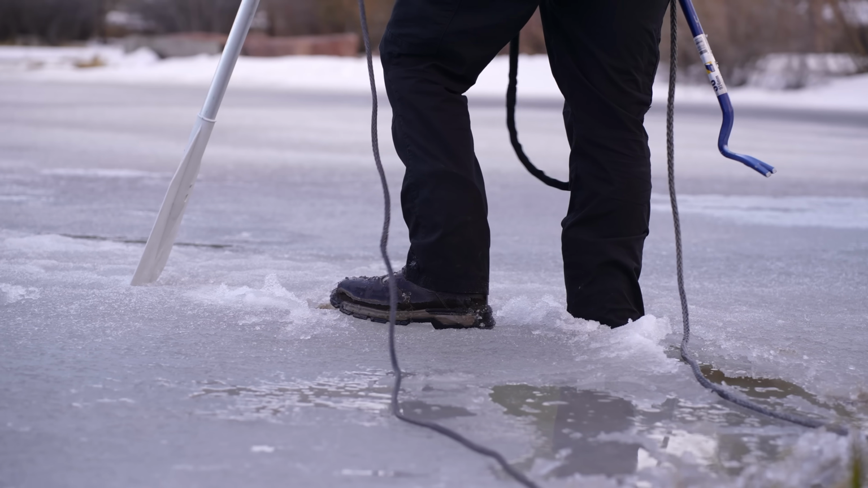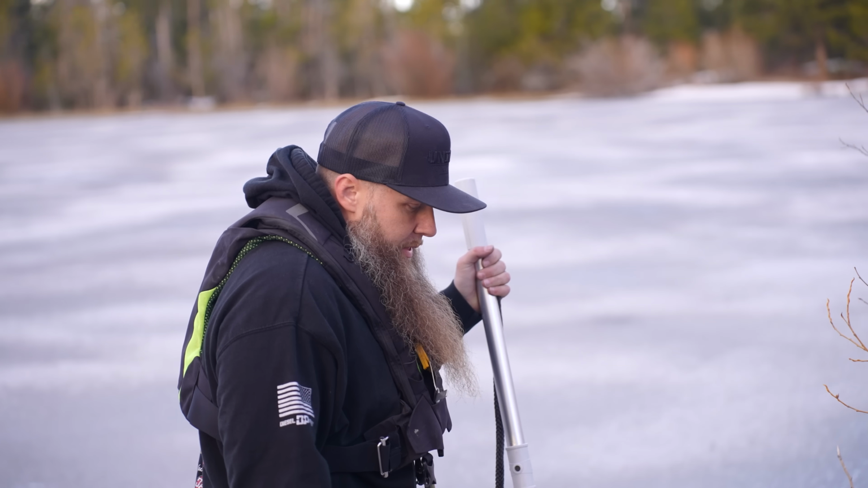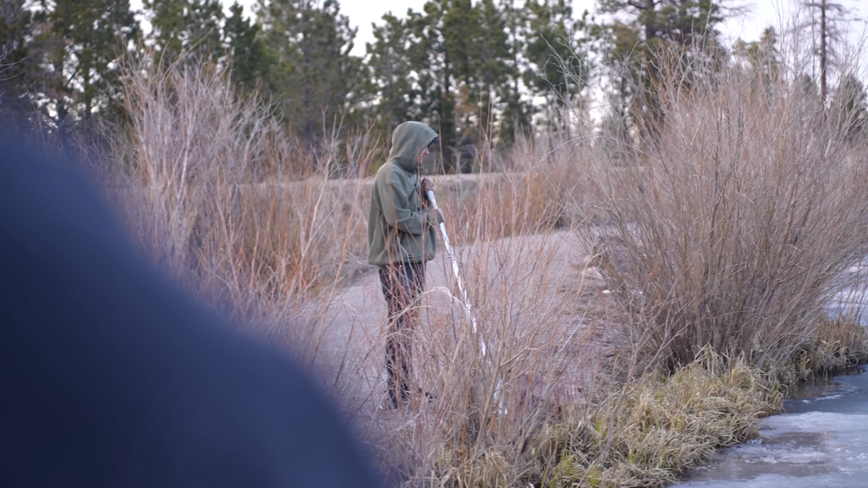It makes sense. It's been 6 hours since we were here. That whole area over there sunk in as soon as you put your weight on it. We could just put my boat on this. I could slide myself out.